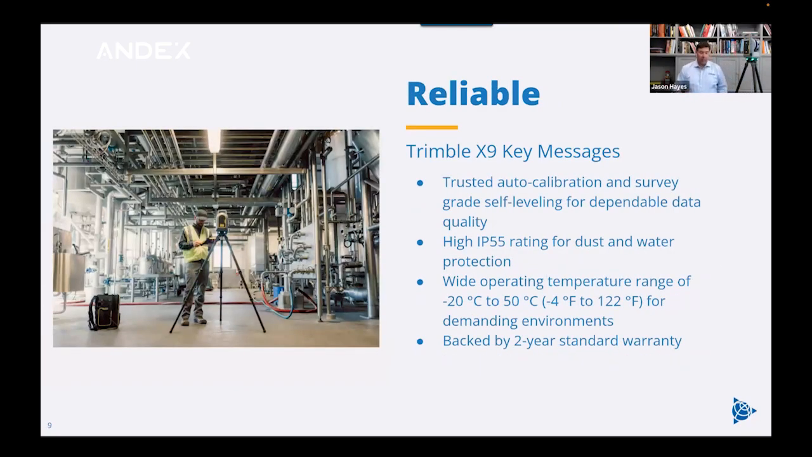Now, when we talk about reliable, I'll come back again to this auto-calibration and the survey grade leveling. The auto-calibration, I can't tell you just how important that is to have that peace of mind that your data is always going to be good. So many times, like I mentioned in the past, you would get to a project and maybe you have to ship your scanner around the world, or maybe you just got a crew that is a little lax with the equipment, it comes falling out of the back of the survey truck and bounces on the ground. And you don't know it until you see the data later and things aren't matching up and you don't know why. And you realize that the instrument was out of calibration.